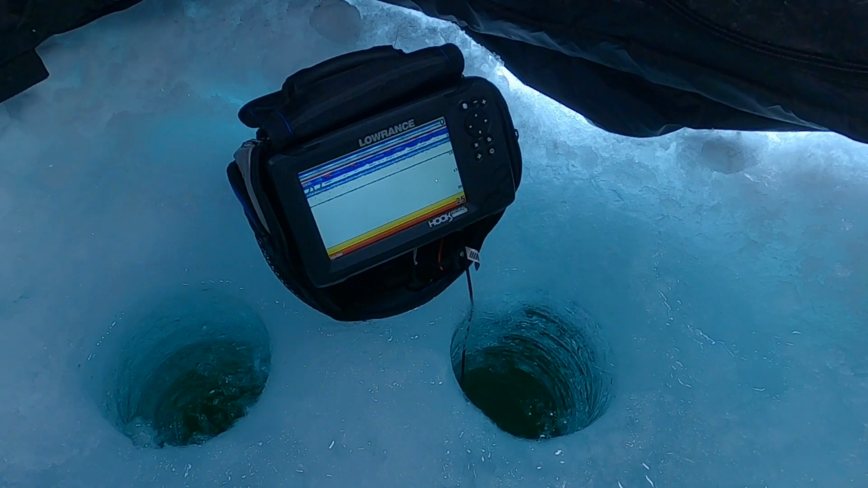So when you get set up, you want to drill 2 holes. And the reason is you can keep your transducer in one hole and then fish out of the other one. This will eliminate any tangles or anything like that you may have when you're bringing that fish up. Now, if you're using a manual auger and you don't want to be drilling a bunch of holes because it's tiresome, there's no problem putting your transducer in that hole. It's always a good idea though to remove it when you do catch a fish so that it's not going to get tangled up when you bring it up.